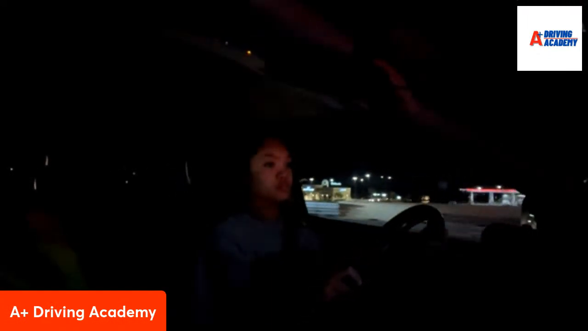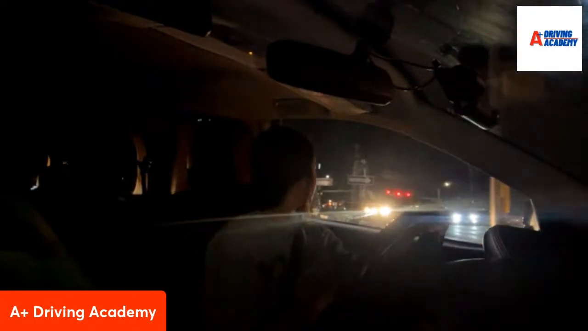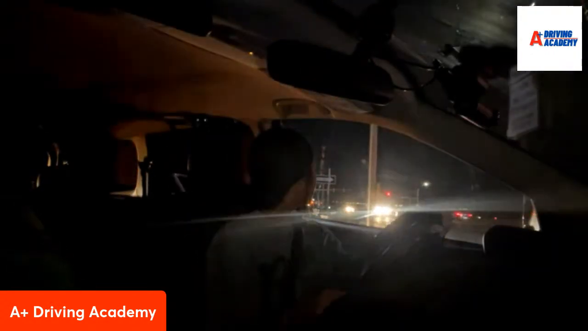All right, we're going to get into the right lane, signal, mirror, shoulder, and get over. And then we're going to turn right at the road ahead. Good.